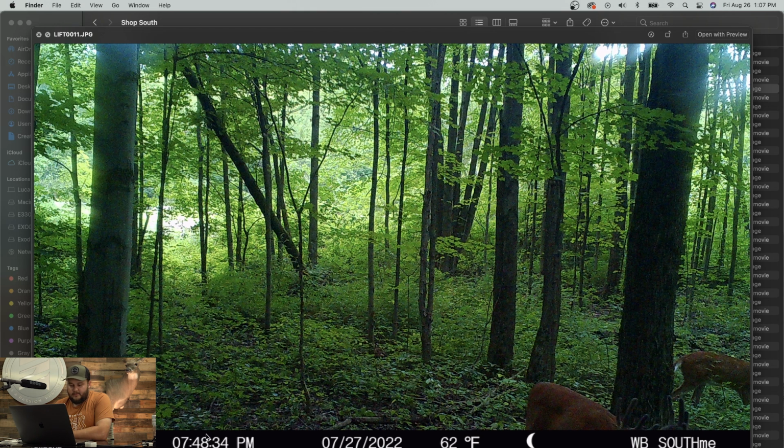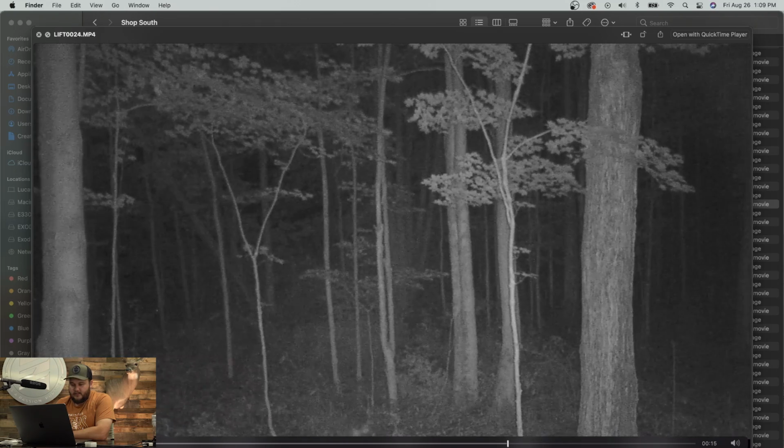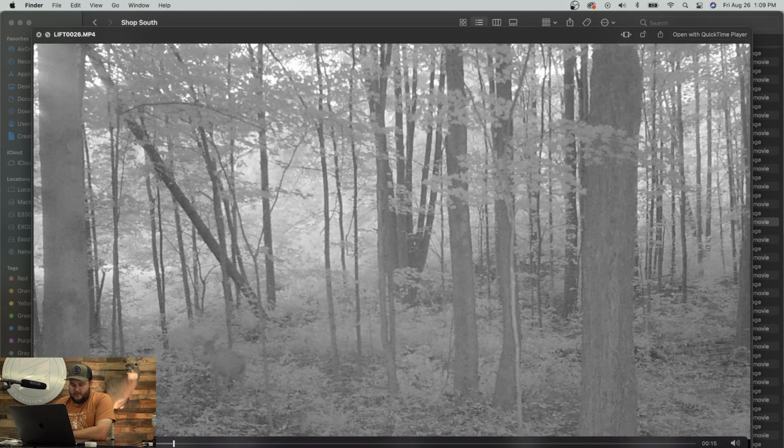All right, so 7:48 p.m., 62 degrees, so a lot cooler than what it typically was right around that time frame. We had a stretch of a couple days where lows got down into the 60s and even into the 50s. You can see that coyote right there, and then if you look out towards that fallow field, you can see another set of eyes. So I wonder if that's that doe, or no, it's another coyote coming up the trail there. Another doe and a fawn trotting through there.